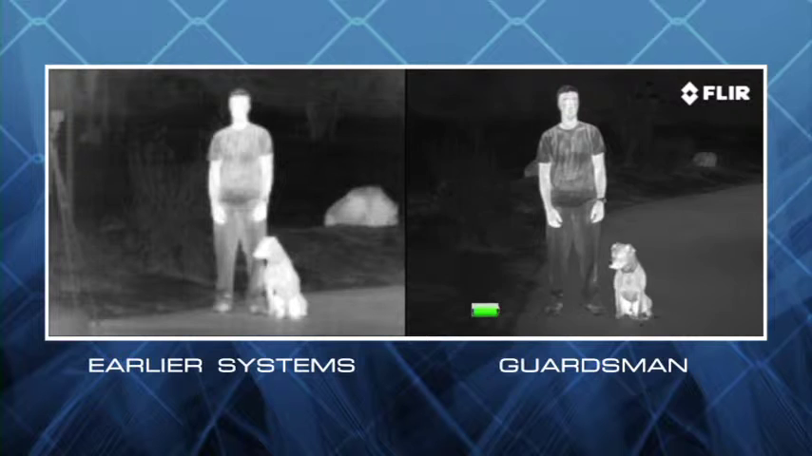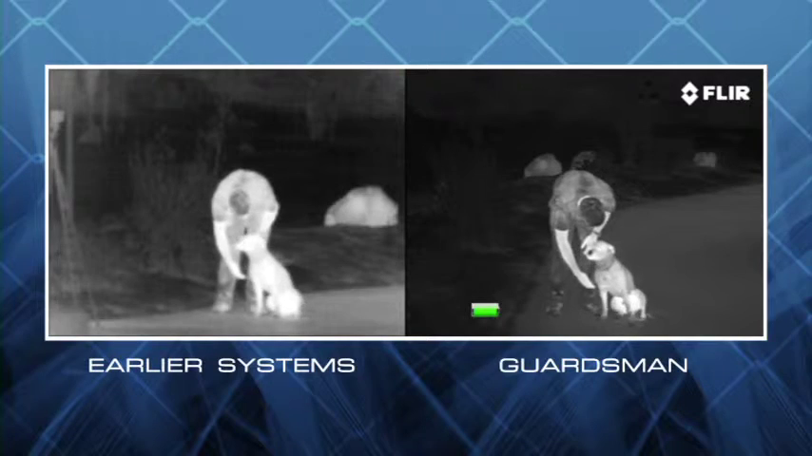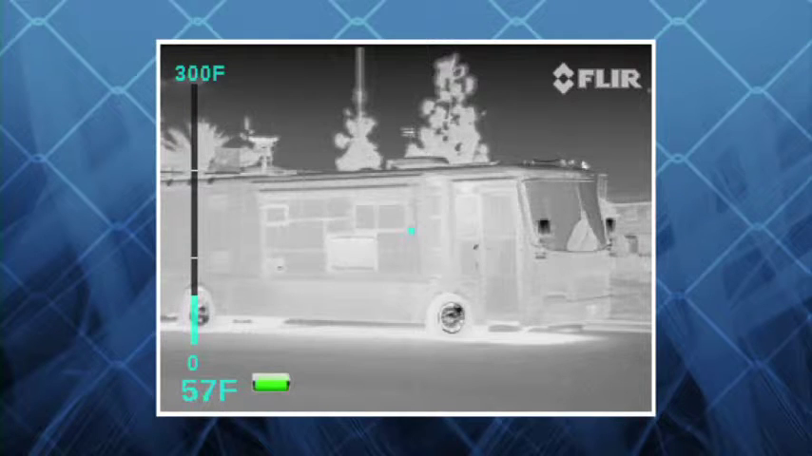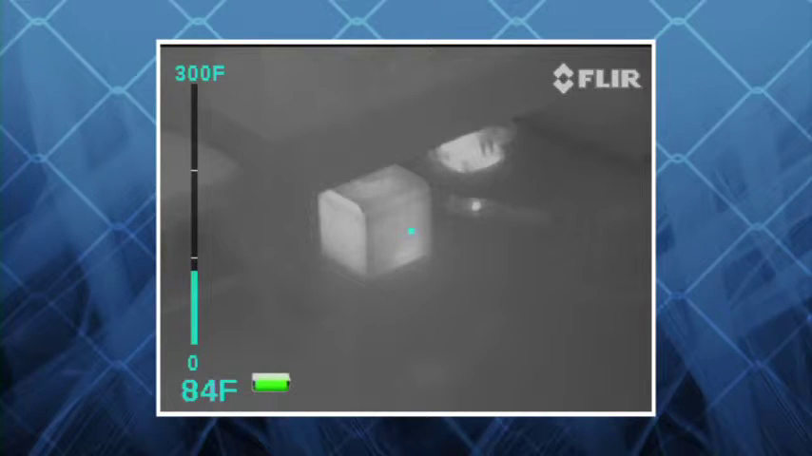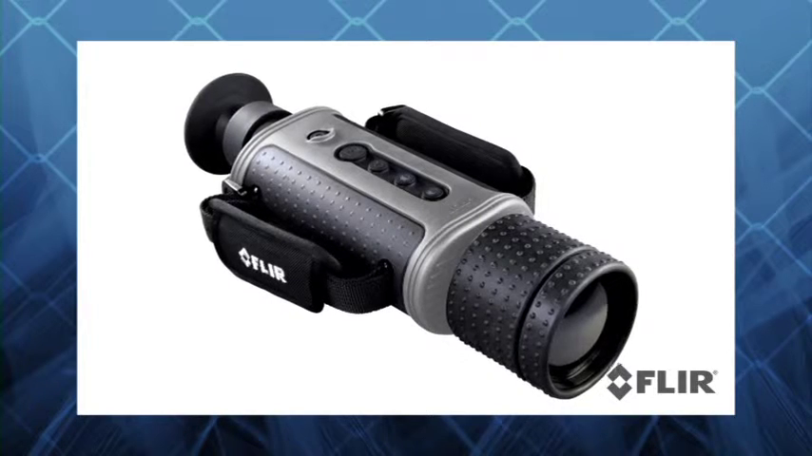With 4 times the image clarity and detail of earlier systems, the Guardsman lets officers see more of their surroundings than any other thermal night vision technology in the world for less than half the price of competitive systems. User-selectable color display modes let each operator choose the display mode that lets them see best in any environment. The Guardsman's spot radiometer gives operators a precise temperature measurement for the object at the center of the screen, so they can detect fire hazards and quantify the severity of other heat sources. Its multiple lens option allows for tactical flexibility and imaging in wide-angle or long-range environments.